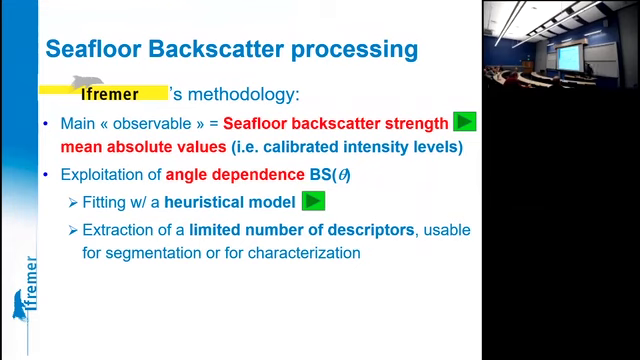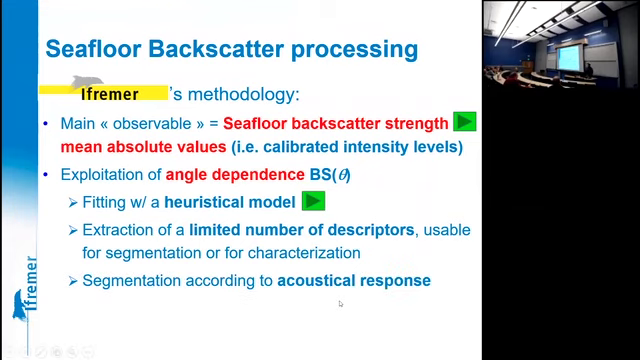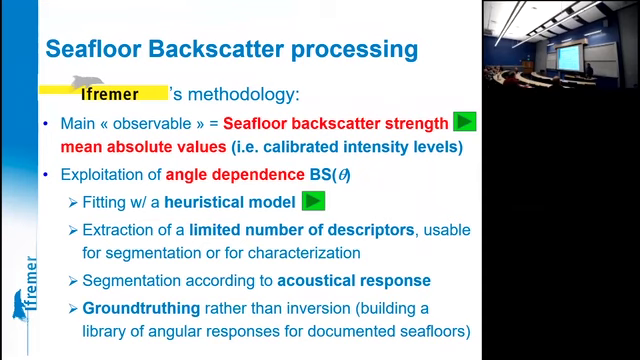These can be extracted from the fitting of the model, and the segmentation of the backscatter maps is made according to this acoustical response.